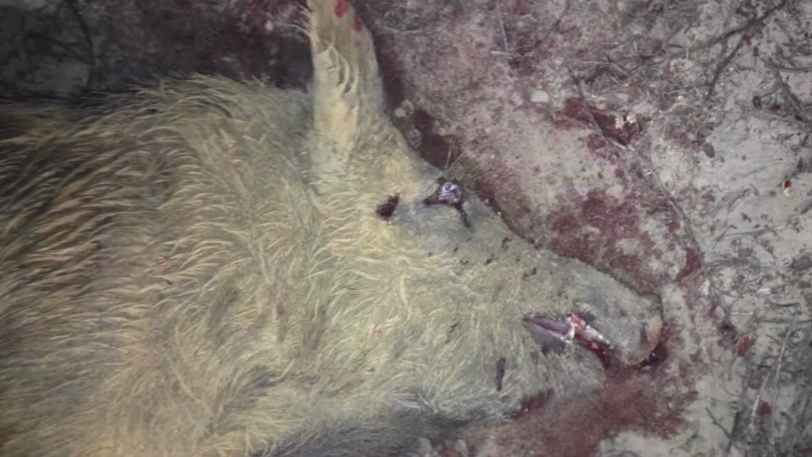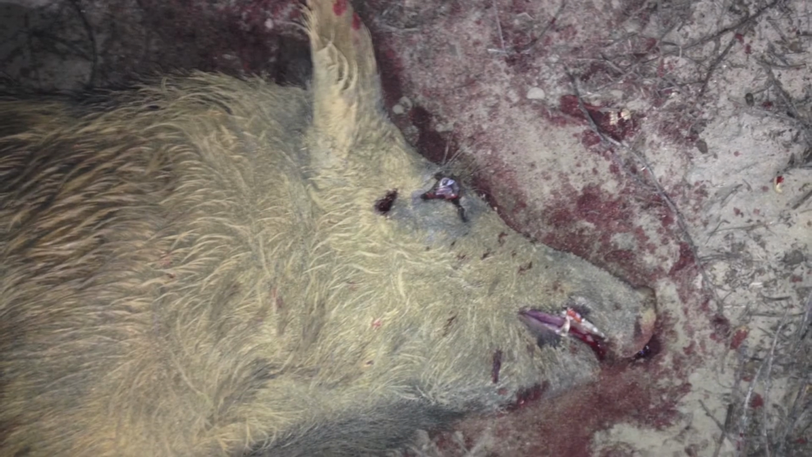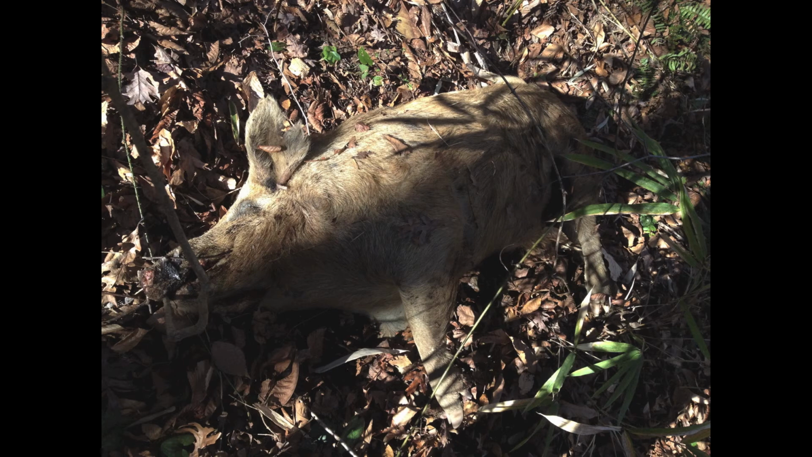And this is a good chance to help people understand that that nerve activity that you saw there was just that. A lot of times folks comment and think that the animal's kicking and suffering. Look at that shot right behind the eyeball. It was right through the brain, destroyed it, instant death. After that shot, of course, the shot prior was in the rear end and didn't kill it. But the pressure blew the eyeball out.